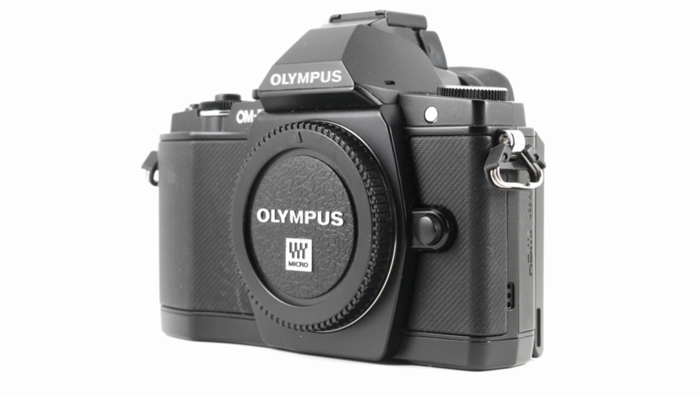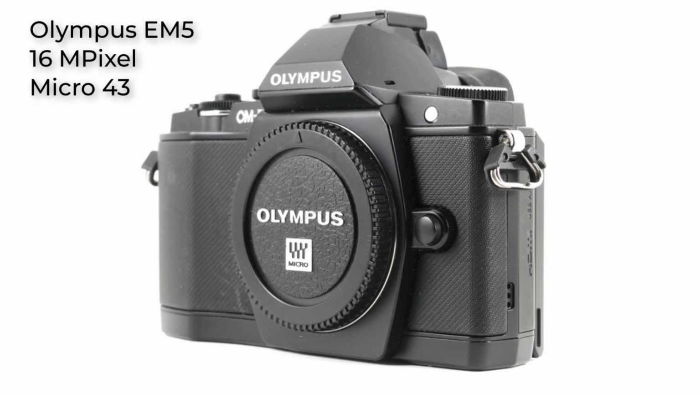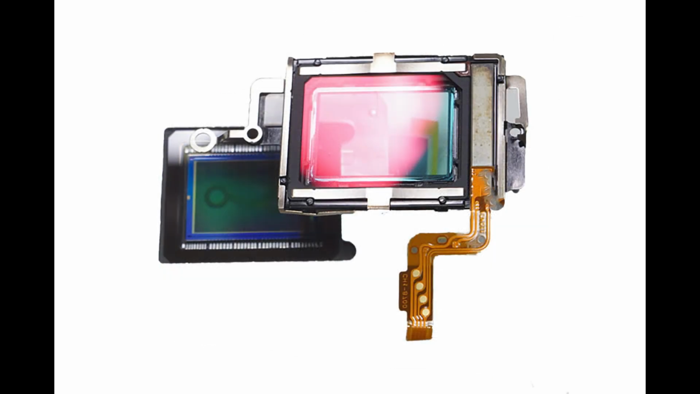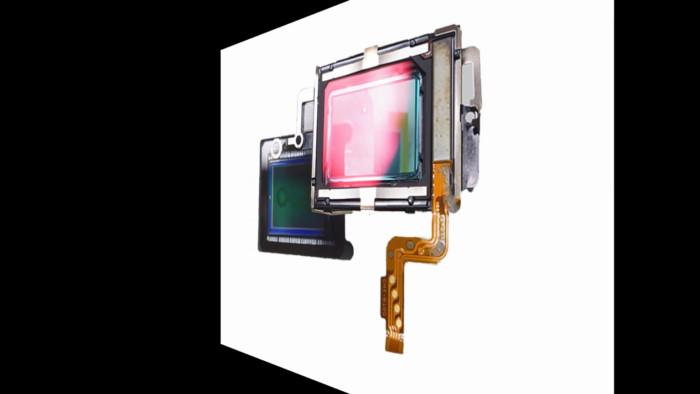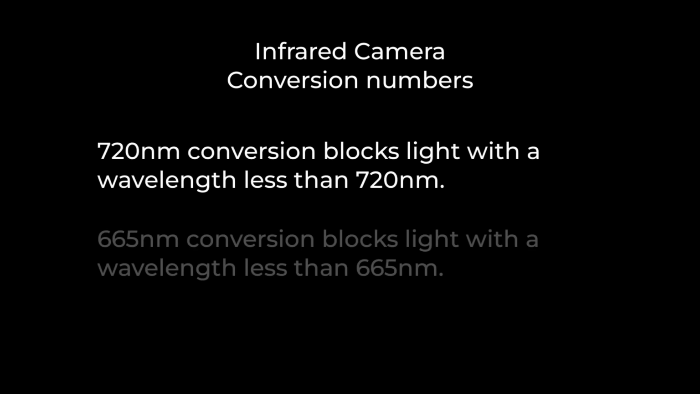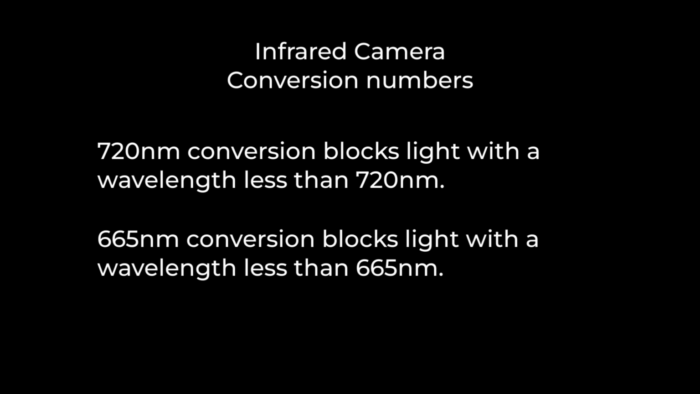The most popular question I was asked was what camera did I use for this shot? Well, it was an Olympus EM5 Mark I that I'd bought and had converted to infrared around 8 years ago. This conversion involved replacing the infrared cut filter that sits over the camera sensor, which is used to remove the infrared light. A replacement filter is then fitted to the sensor, which cuts out visible light but allows infrared light through. These infrared filters have numbers which indicate what wavelength of light they block. So a 720nm filter, which is well into the infrared spectrum, blocks light with a wavelength of less than 720nm.